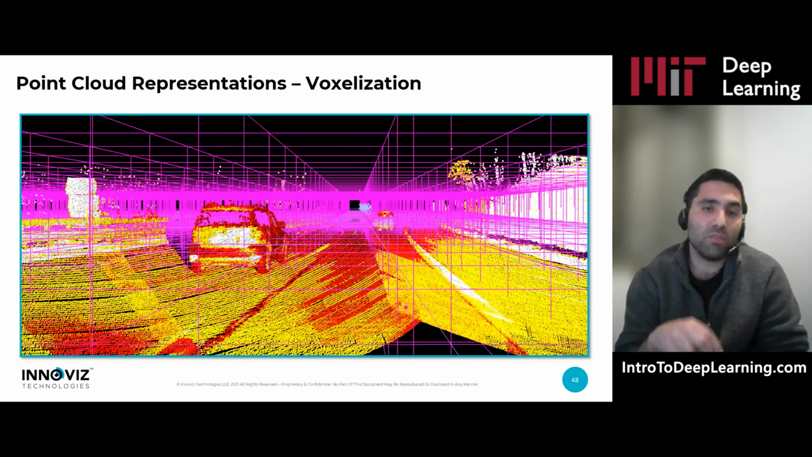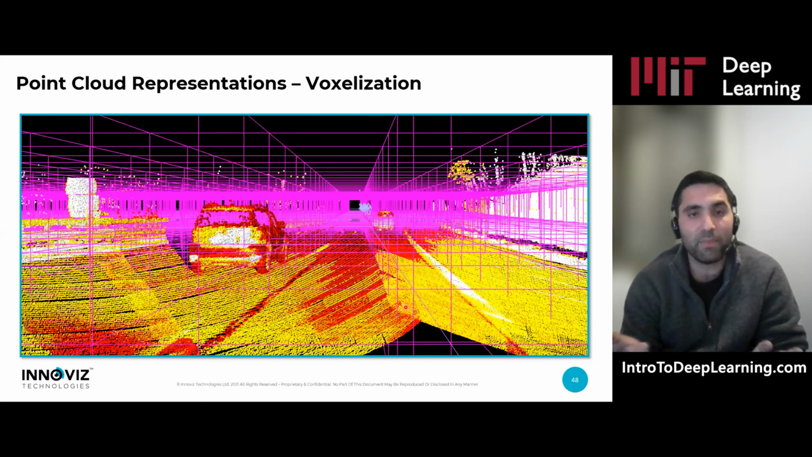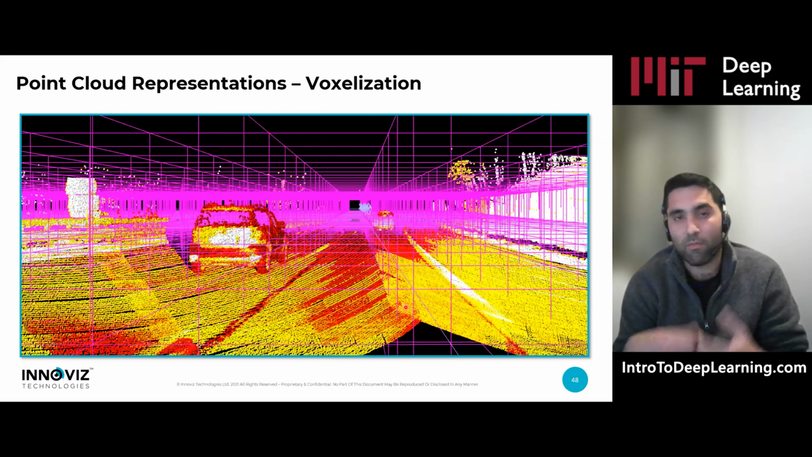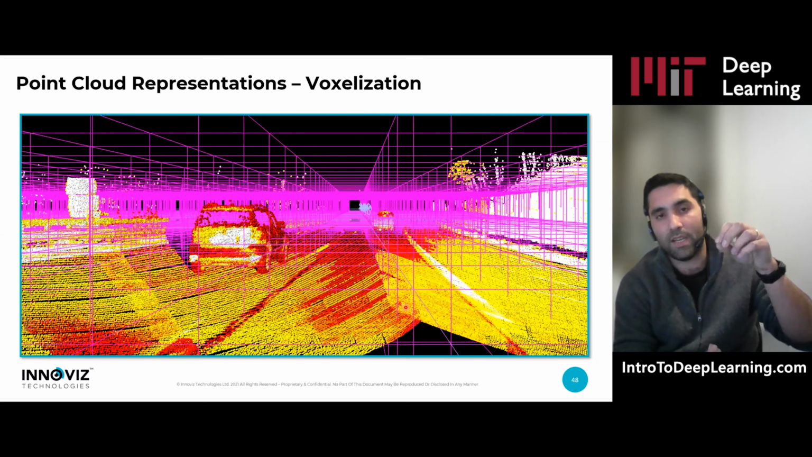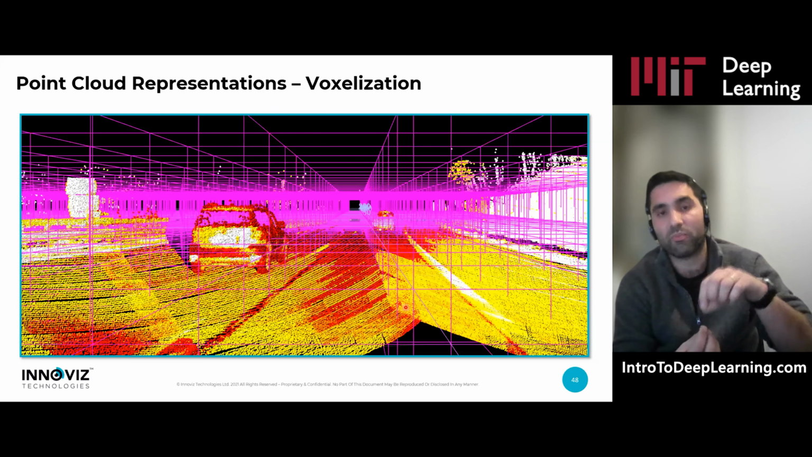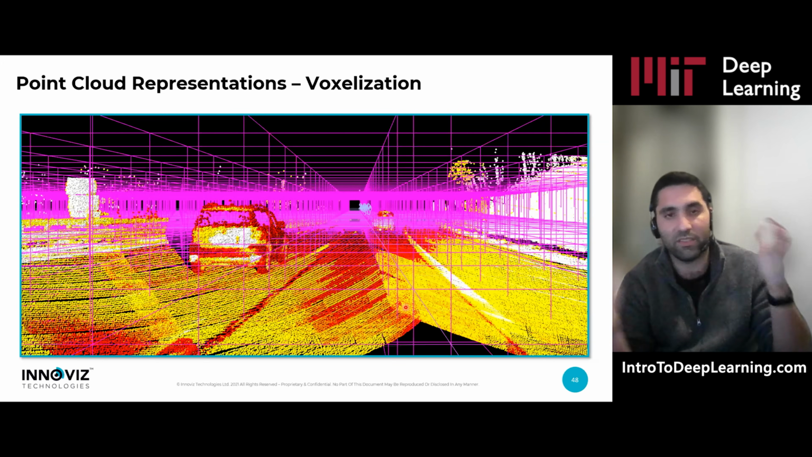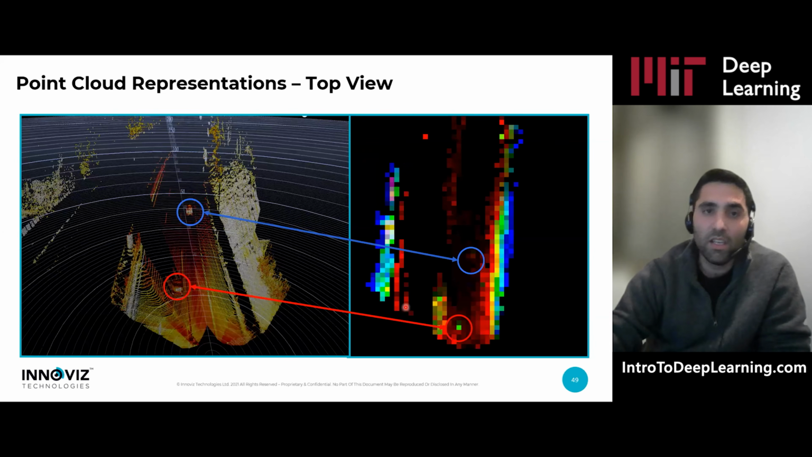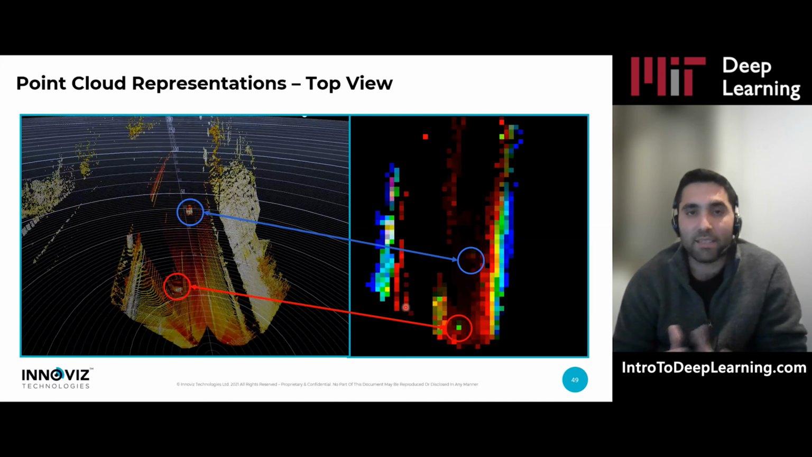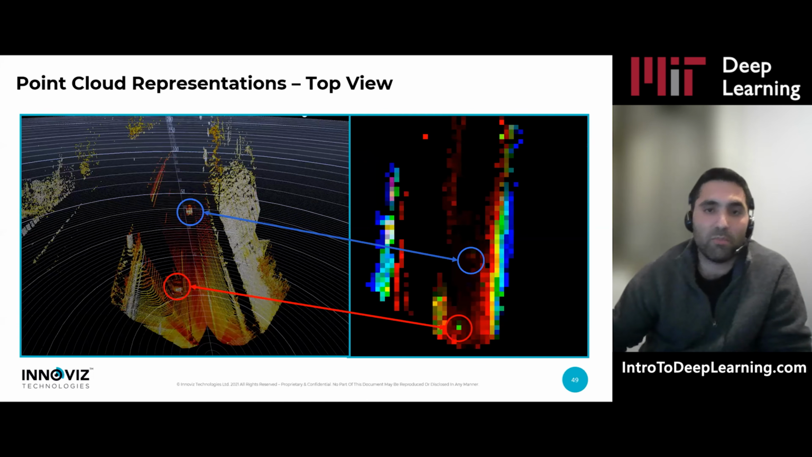And in each voxel, we can start with a really simple representation like occupancy, whether it has points in it or not. Or we can go for much more complex representations like statistics, even small networks that actually estimate the best representation of each voxel, and there is a lot of research about it. So here's an example of this voxelization representation.